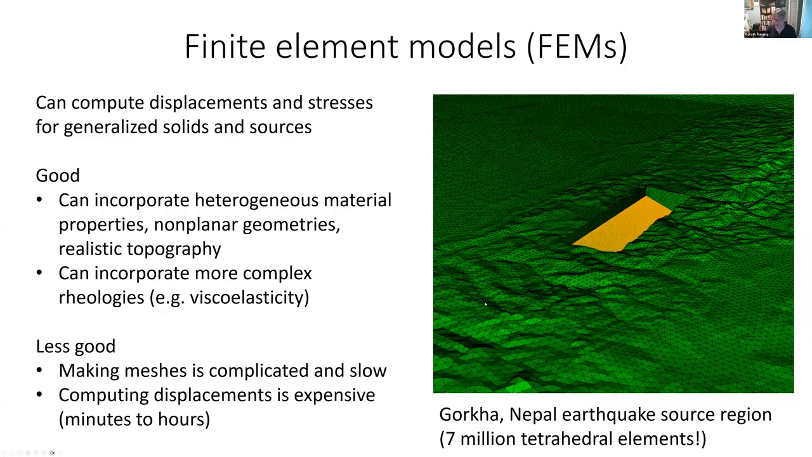There are 7 million tetrahedral elements defining this volume of material here, and the fault is in there, and there's realistic topography, going down from the Ganges Plain, which is close to sea level, and the mesh included Mount Everest, which was the highest point on the surface.